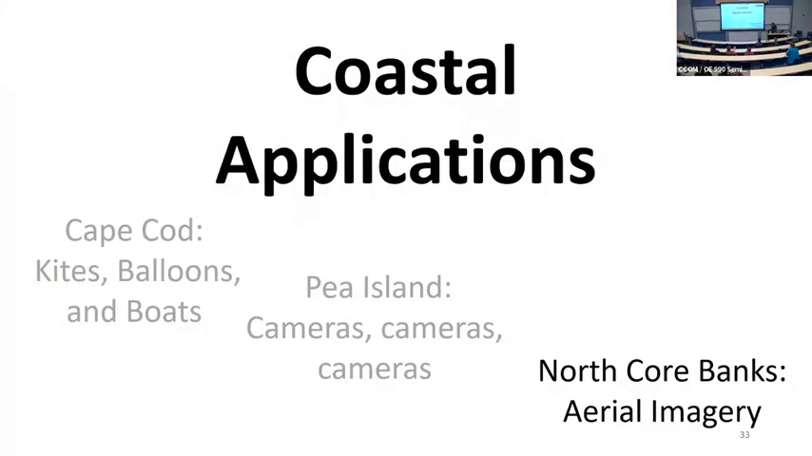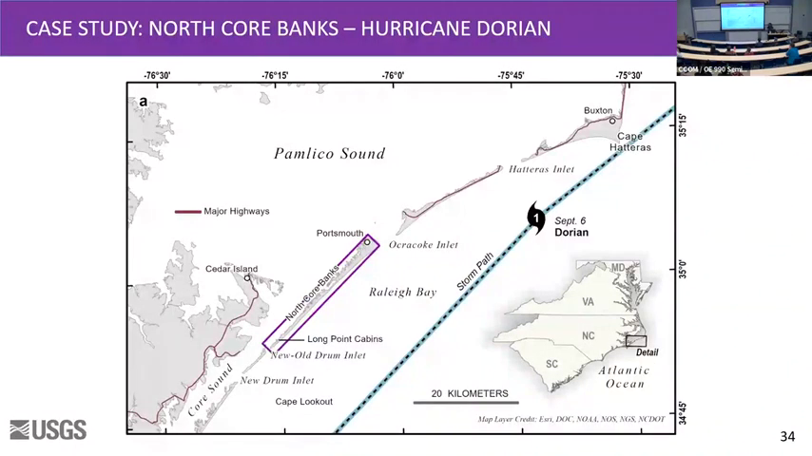My last coastal application, this is my favorite, and I saved it for last. This is the one I've been working on for about 3 years now. So this is North Core Banks, and it is mostly aerial imagery. North Core Banks goes south of Pea Island. Now we're on the Cape Lookout National Seashore. Pamlico Sound borders to the back.